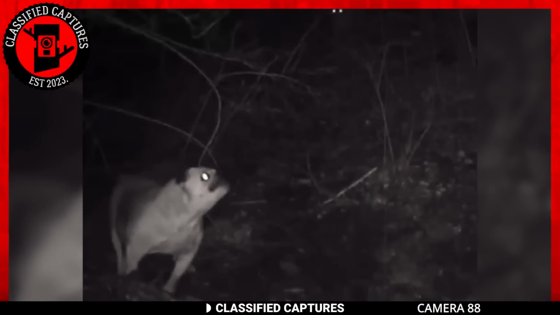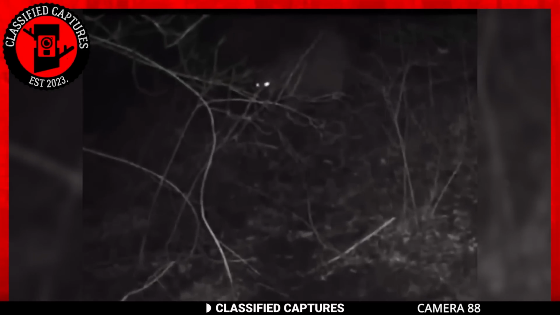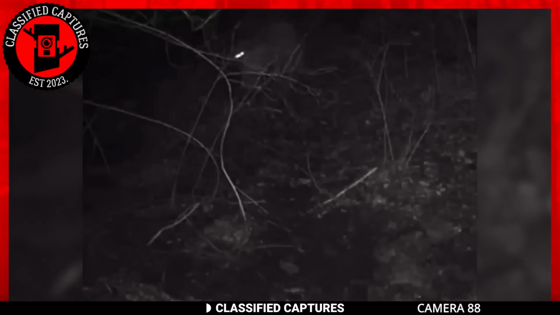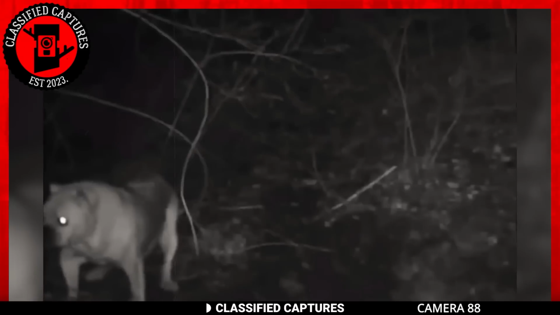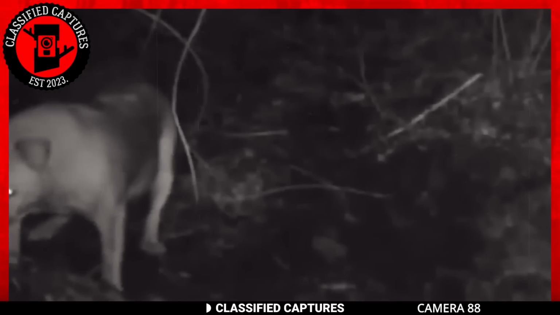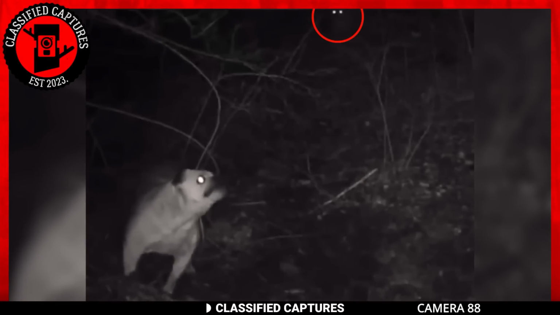In the epic showdown between a dog and a lion, you'd naturally think the lion would have the upper paw. However, the outcome of this encounter might surprise you. It all began when a curious pit bull ventured into the woods, seemingly on a mission to establish some territorial authority. While the dog was busy exploring, a stealthy mountain lion sneaked up from behind, preparing to strike.